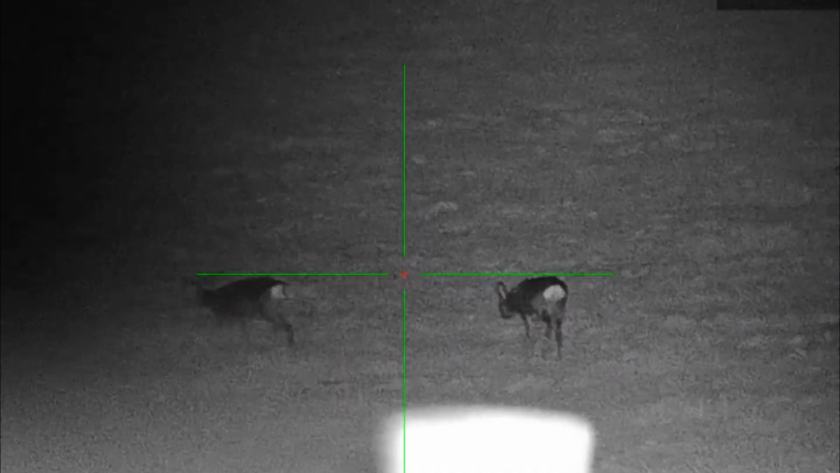We had a roto and a follower. Lovely to see them. They came in really, really close, just quietly grazing.